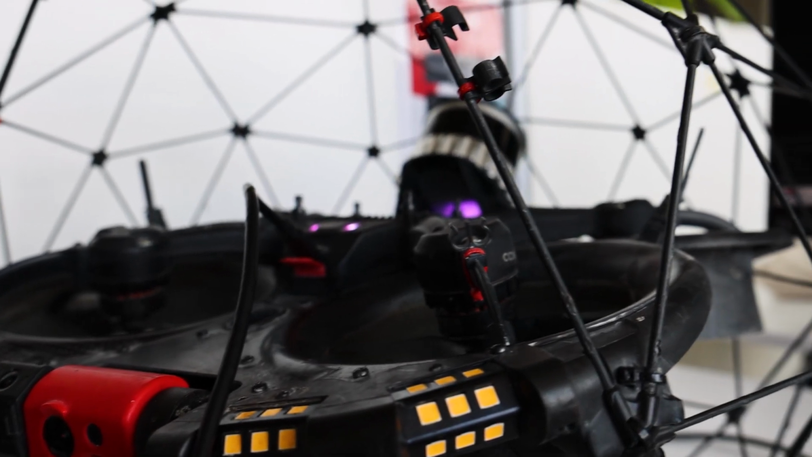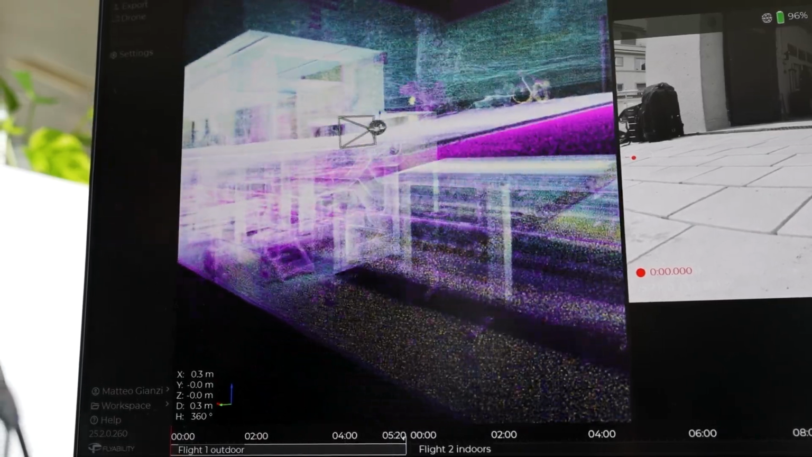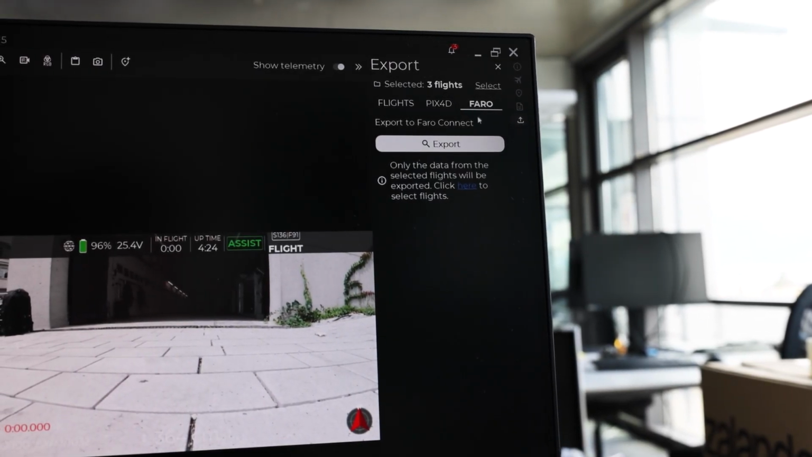So after the scan, we download all the data into Inspector. From there we export the .geosam file, bring that into Faro Connect, and from there we process the raw data from the drone. It's 2 to 3 hours of processing in total for all the flight data that we captured today.